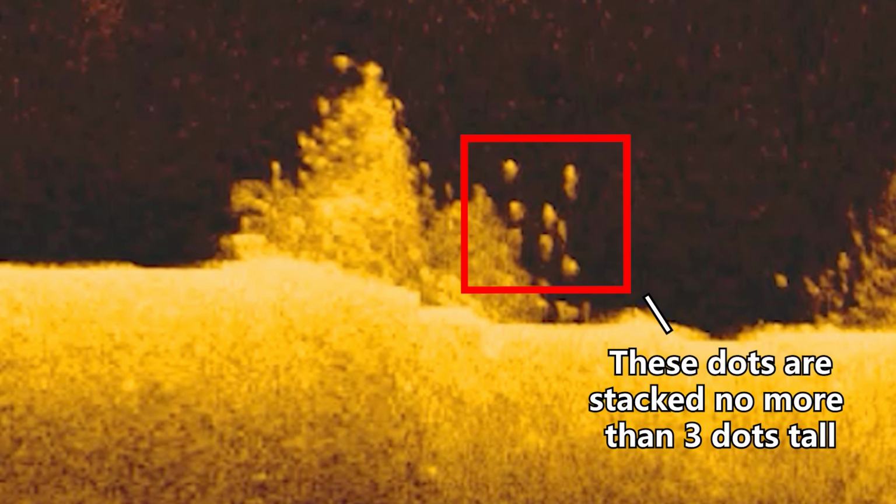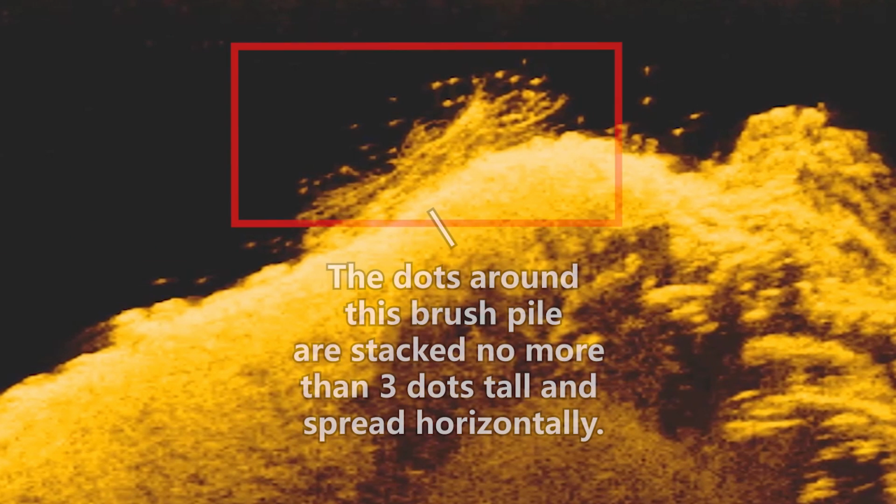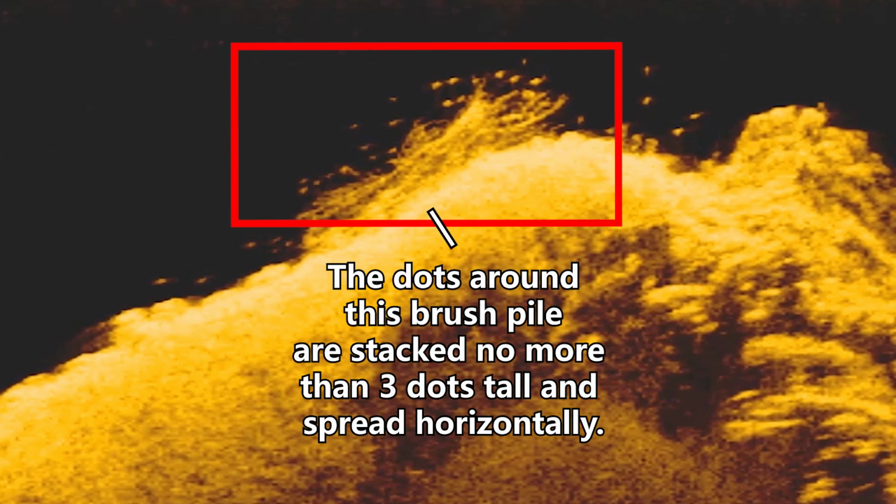So if we take a look at a few of these images, you can see that the dots around this brush pile are only stacked 2 or 3 dots tall, and they're spread somewhat horizontally, though the brush pile can sometimes block the fish, and so you might not be able to see every single fish, but at least you can see 6 or 7 in this image. And if we look at another example, you can actually see very clearly that these fish are spread very horizontally over the top of this brush pile, and again, they're only stacked 2 to 3 dots tall. These are all bass.